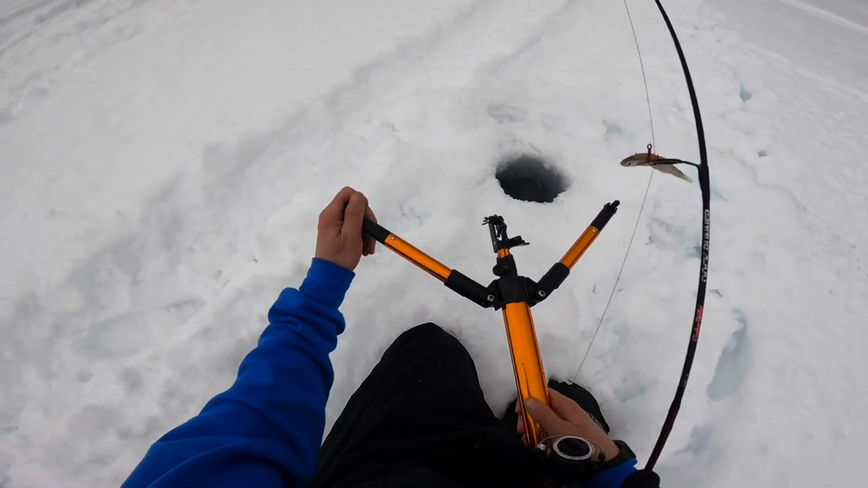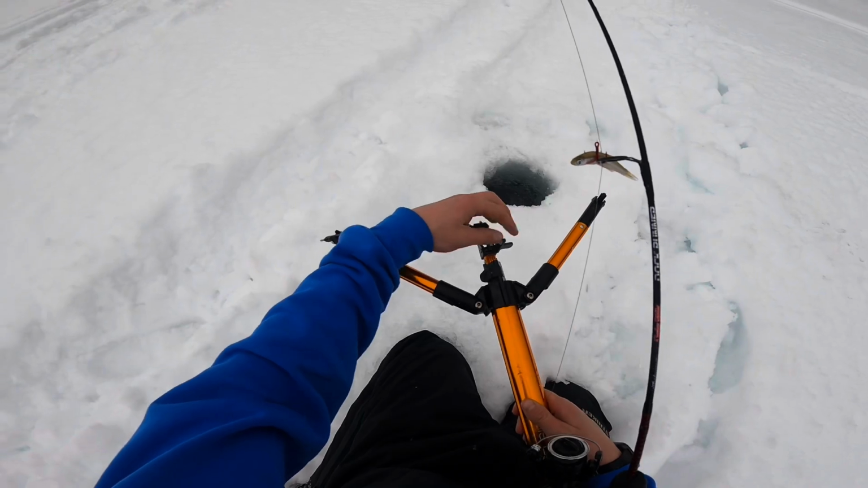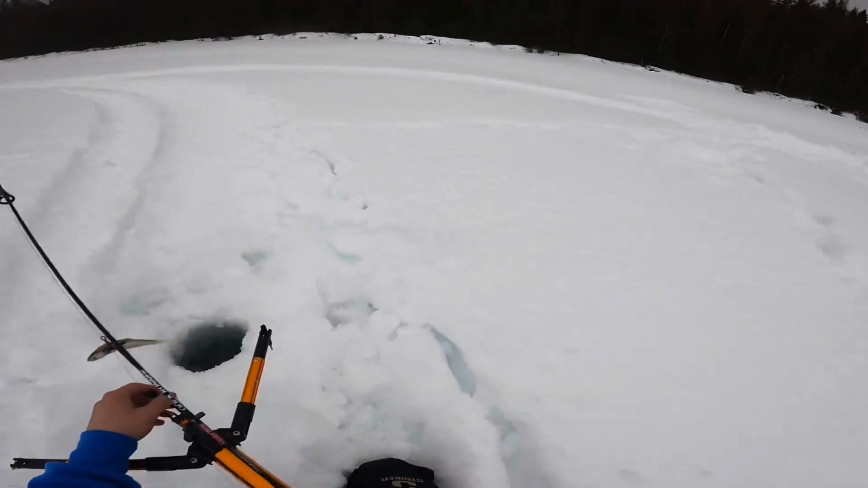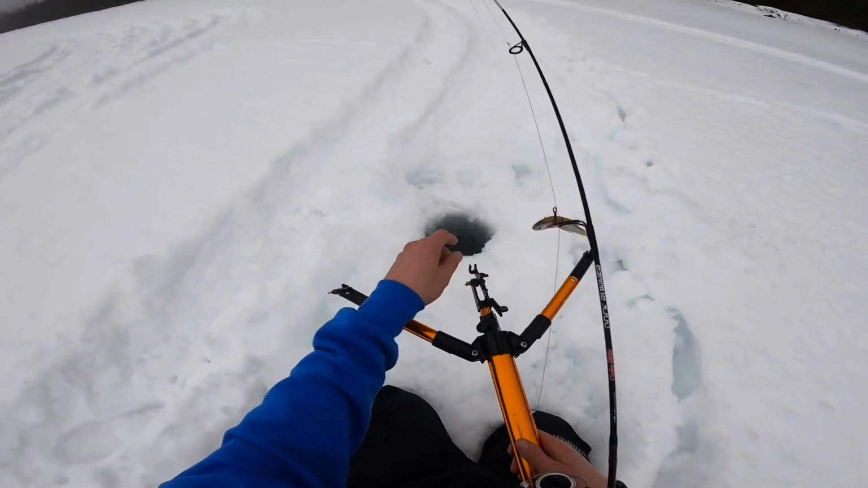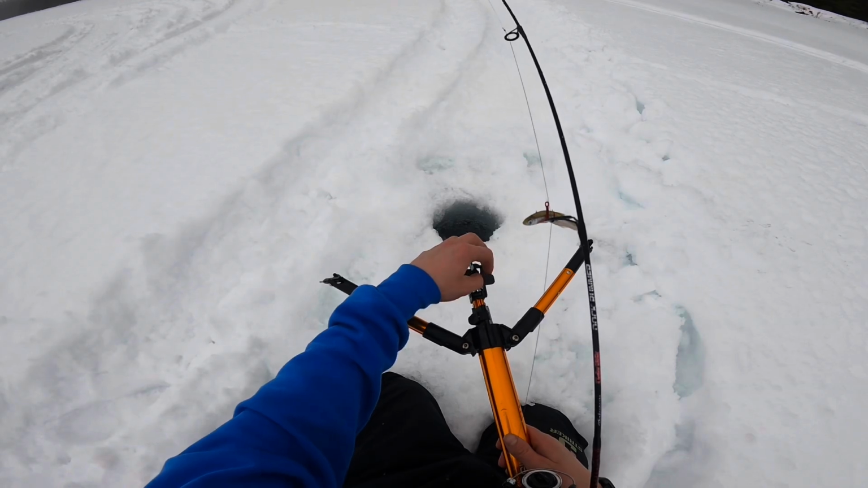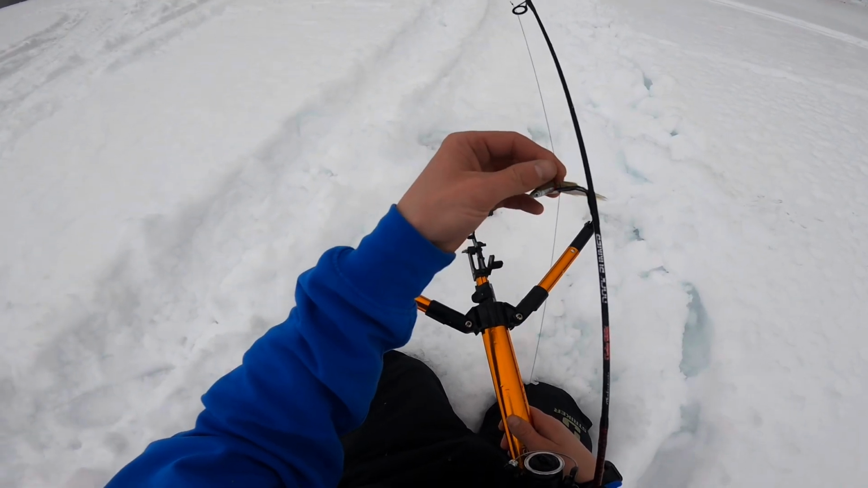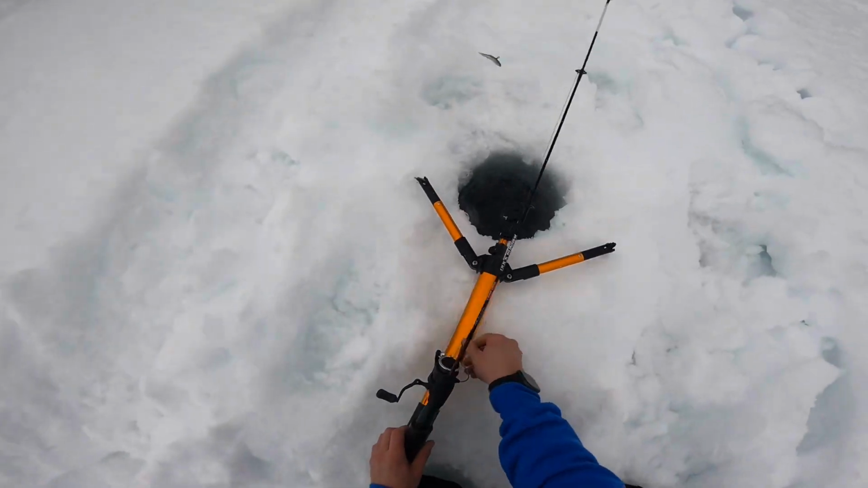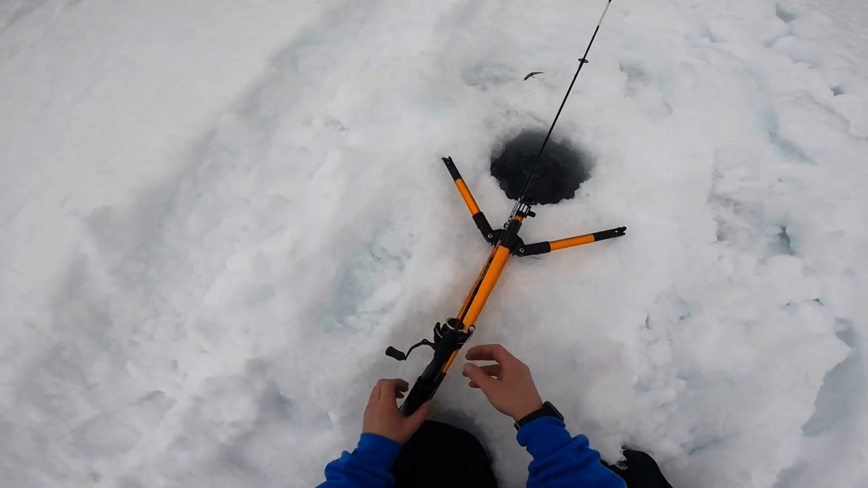I'm going to be fishing in like 15 feet of water, and then it drops off towards shore here. Within like 10 feet it drops pretty fast, like 7 feet or so, a pretty sharp drop off. Get this minnow down. So hopefully it works out.